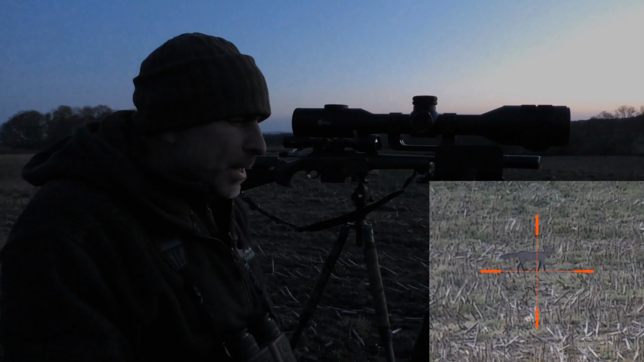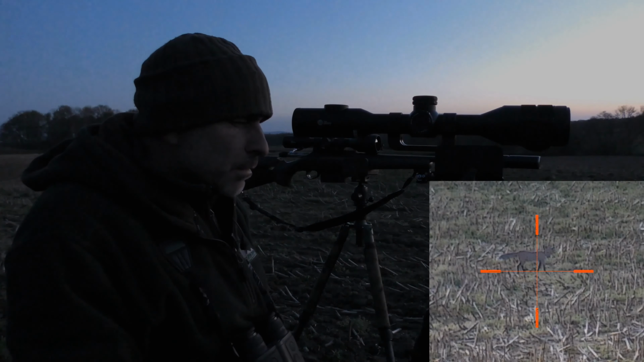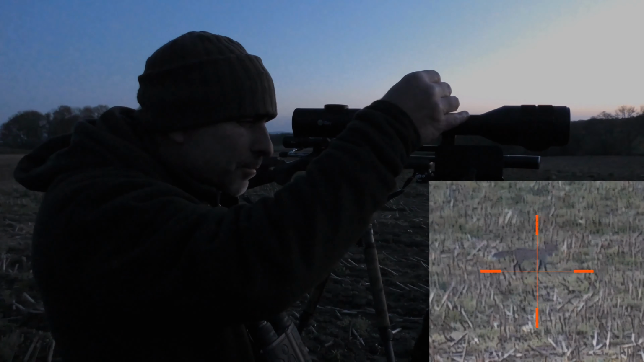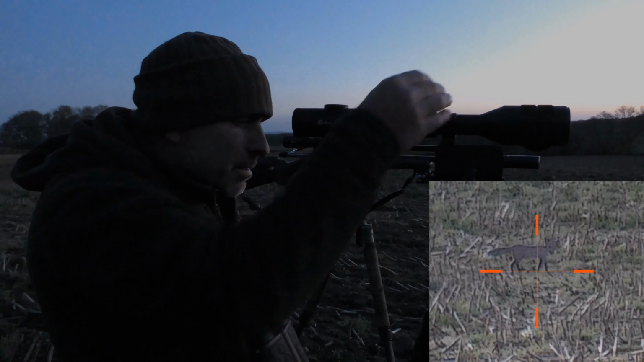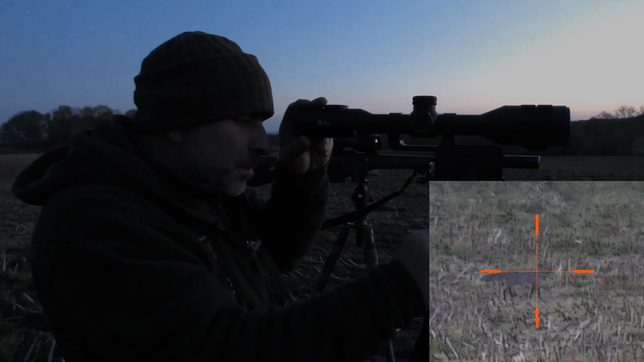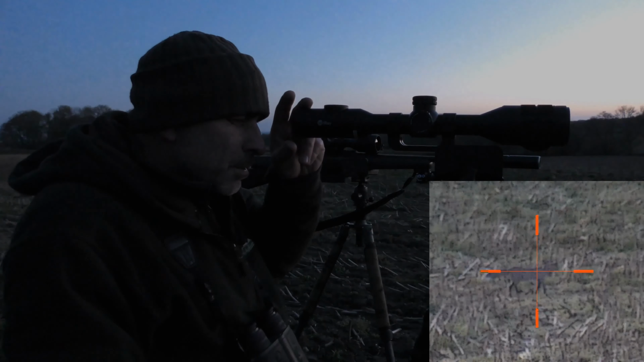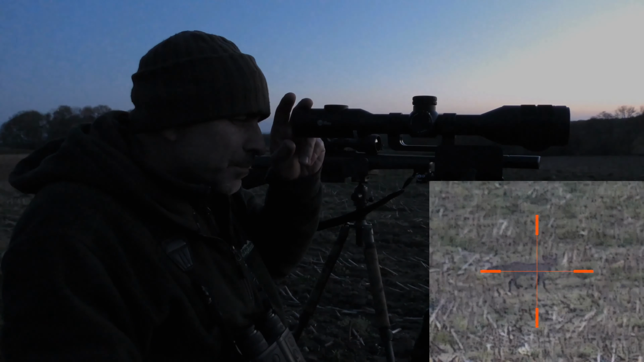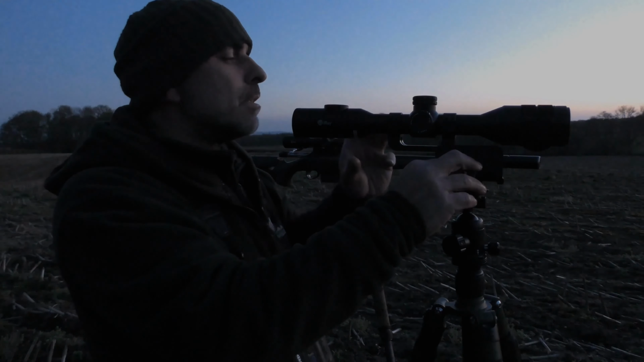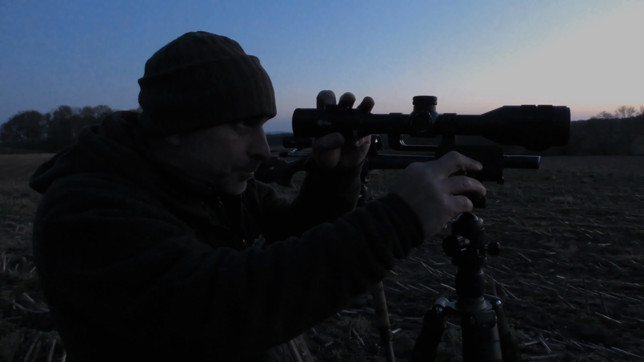It might be slightly washed out, but that's a sharp image, and that's on 14.2. While we're at it, we'll just click that up to that's 16 times, and I would have no bother at all walloping that fox with this scope. Great. Okay, so let's just turn that one off.